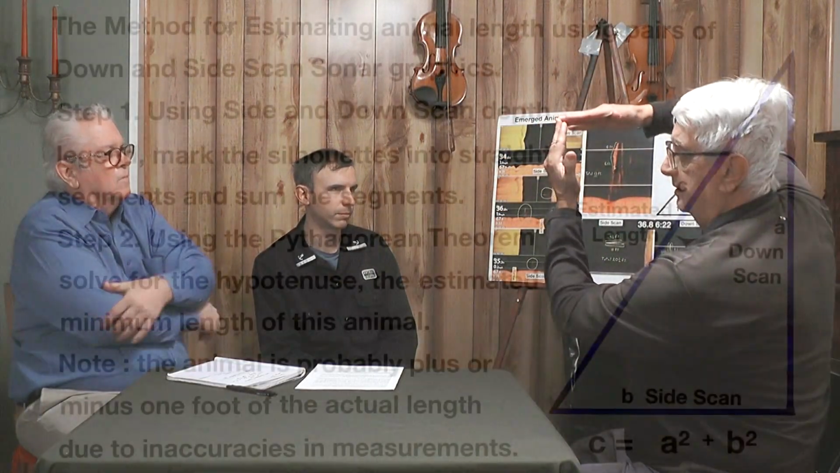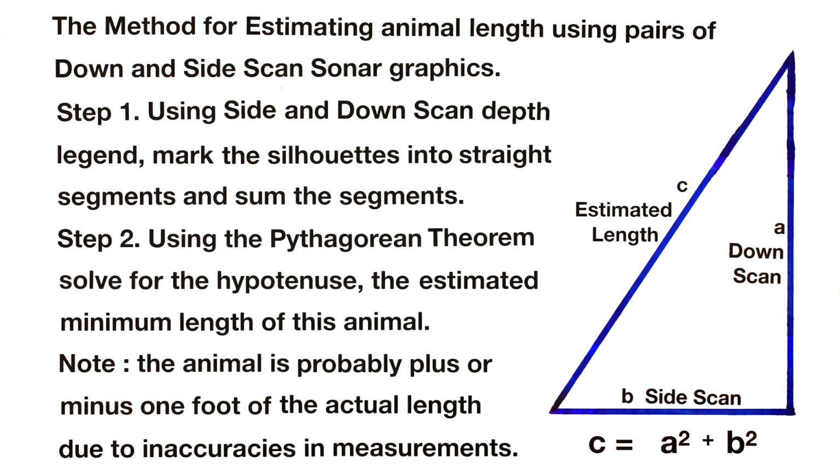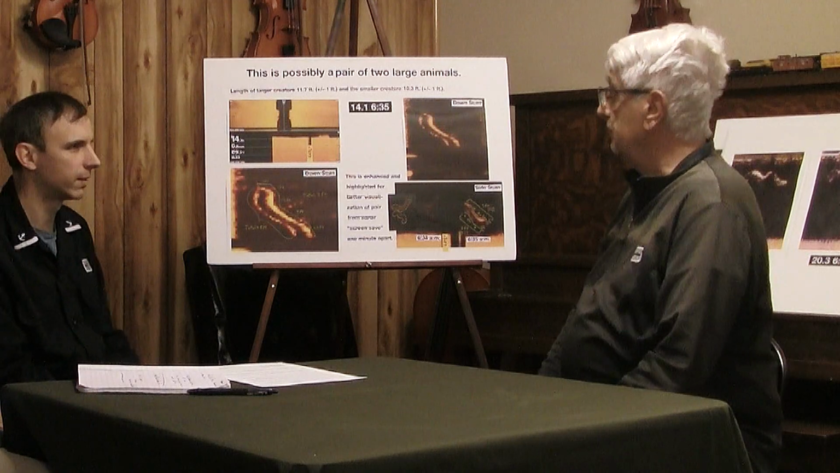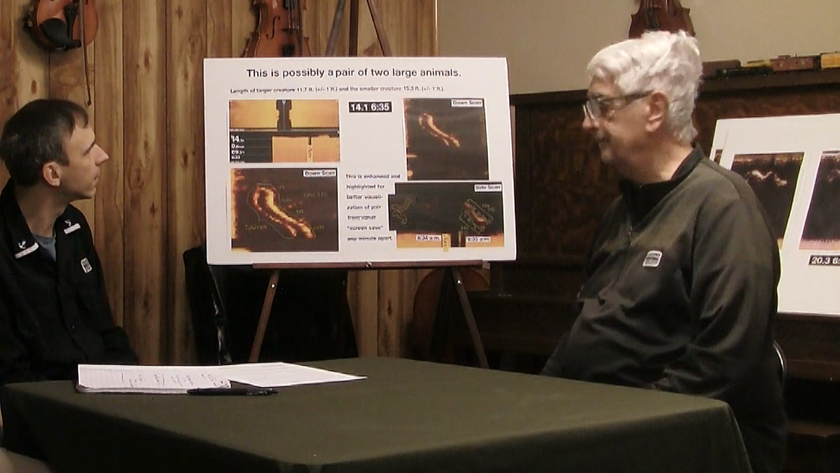Okay, cool. Now explain why we use the Pythagorean theorem. This is a 90-degree angle. Well, it just so happens that down scan and side scan form a 90 degree. That's essentially what it is. I tested it out multiple times. I know this. This is the science of it. Okay, so then we have a possible pair.